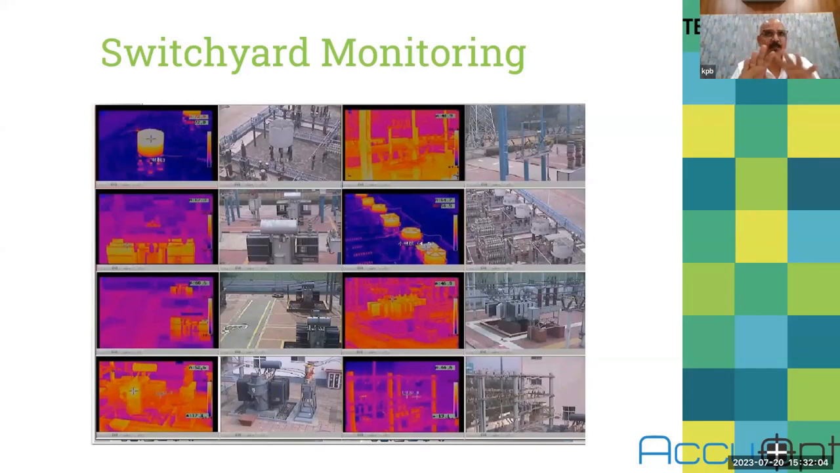You have special instruments that need to be monitored. So you can plan it and program it in this custom modified software: this instrument I want to monitor at this time interval. Accordingly, the system will rotate, stop, and take the picture.